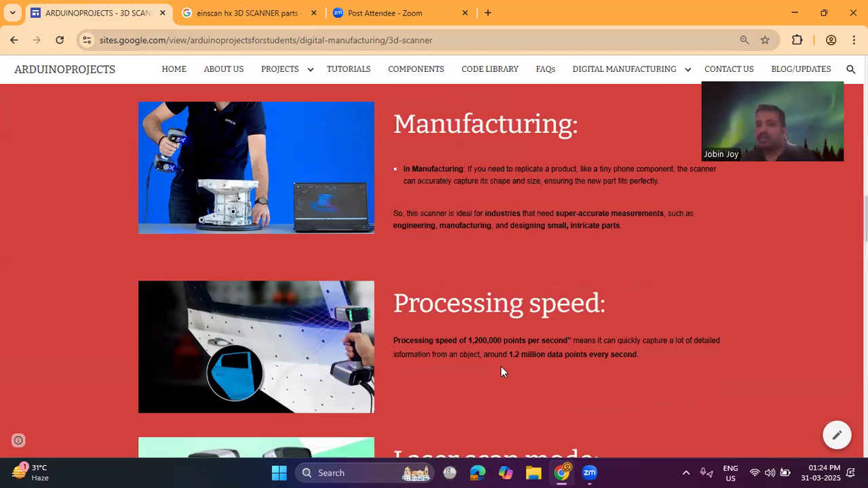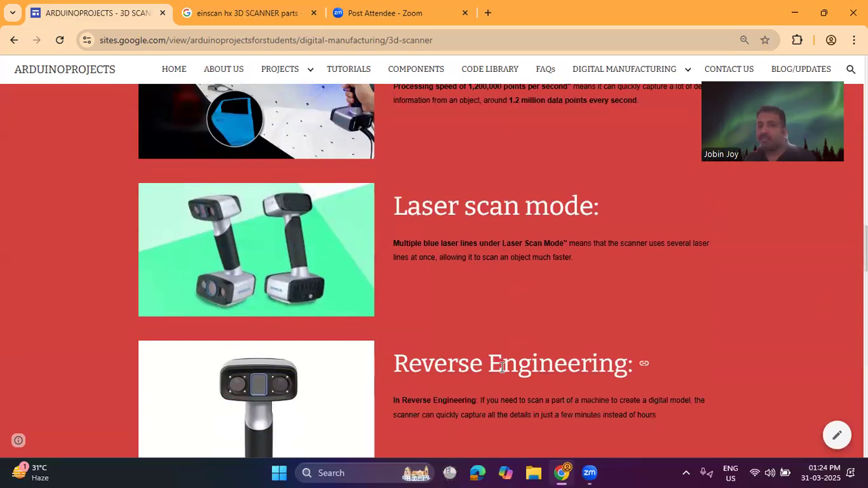As I mentioned, the processing speed is very high. That means this scans 1.2 million points per second. When we start the scanning process, this scanner will scan 1.2 million points per second. That means it quickly captures a lot of detailed information from an object. We can choose any type of mode based on the application we will be using, either laser scan mode or rapid scan mode.